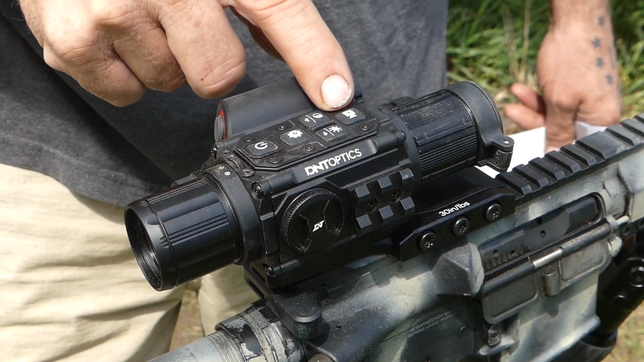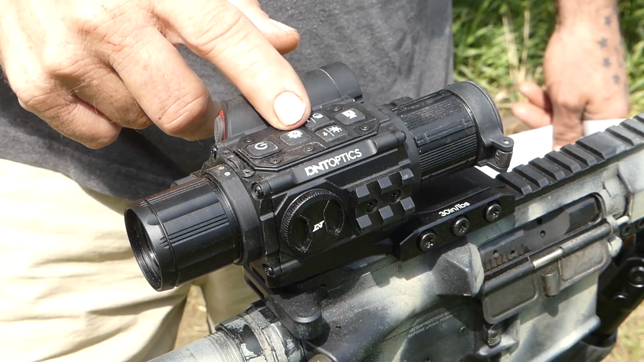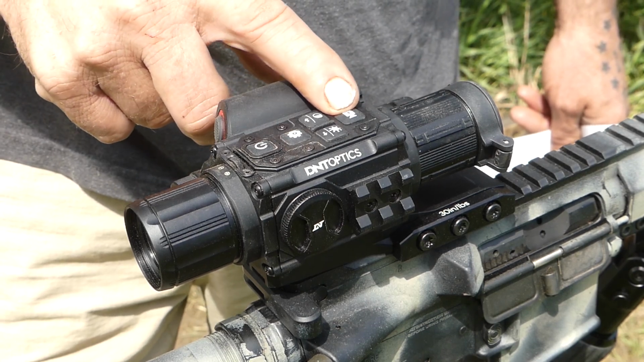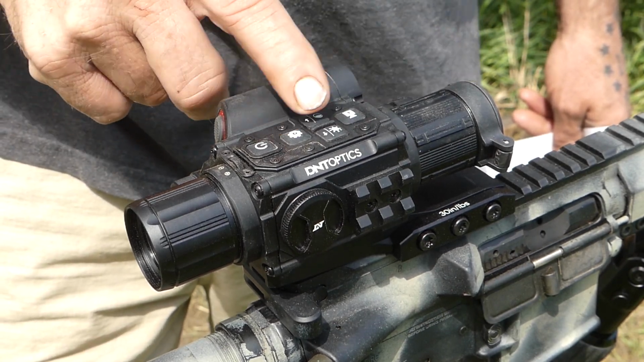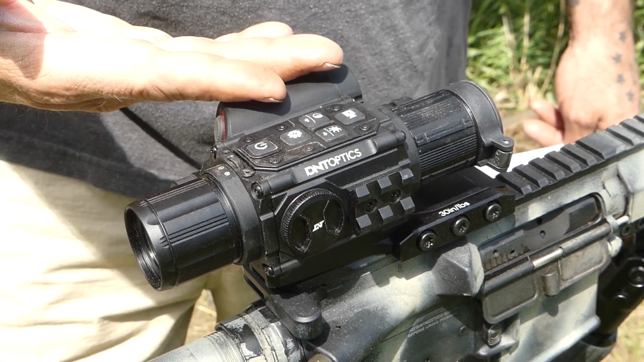These 2 buttons here will be your up and down, once you're in a part of the app where you need up and down buttons. So you'll have down, up, left, right, kind of like a video game controller.